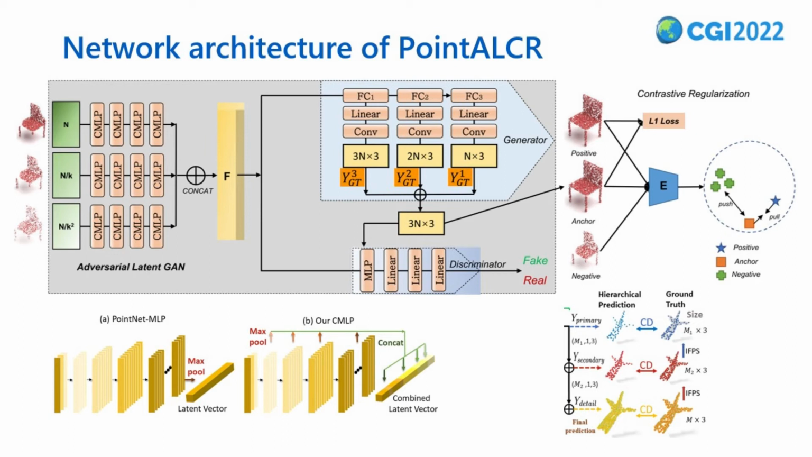The generator takes the latent feature vector F as input and outputs a complete point cloud of size 3n. Since the latent feature F contains features from different scales, the hierarchical FPN structure is adopted by the generator. We assign 3 feature layers by passing F through fully connected layers. Each feature layer predicts a point set with different point numbers. We then assign ground truth point sets into 3 resolutions to calculate the chamfer distance for the output of each layer.